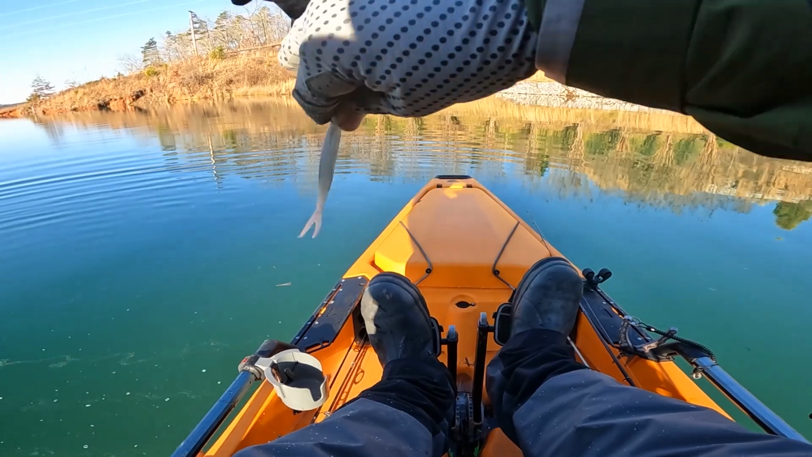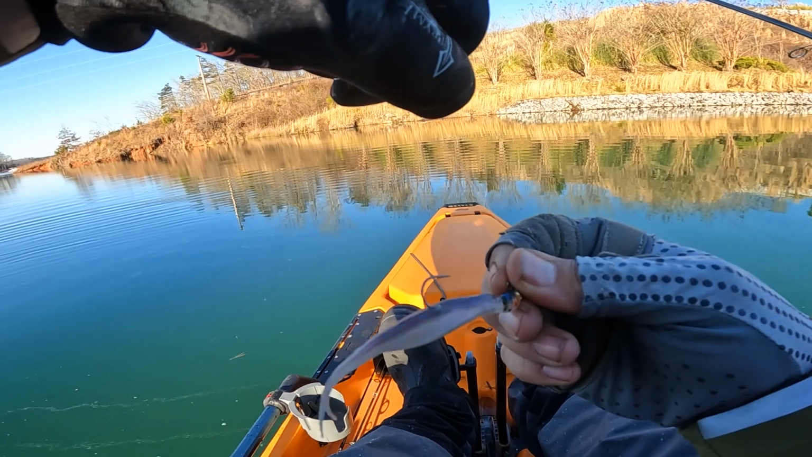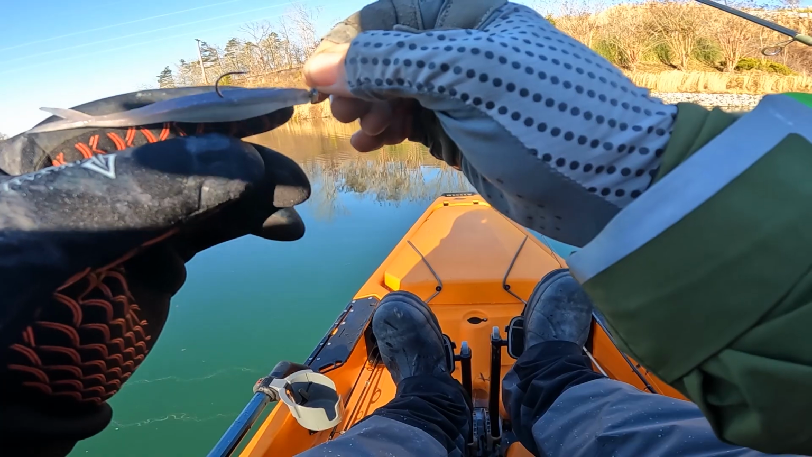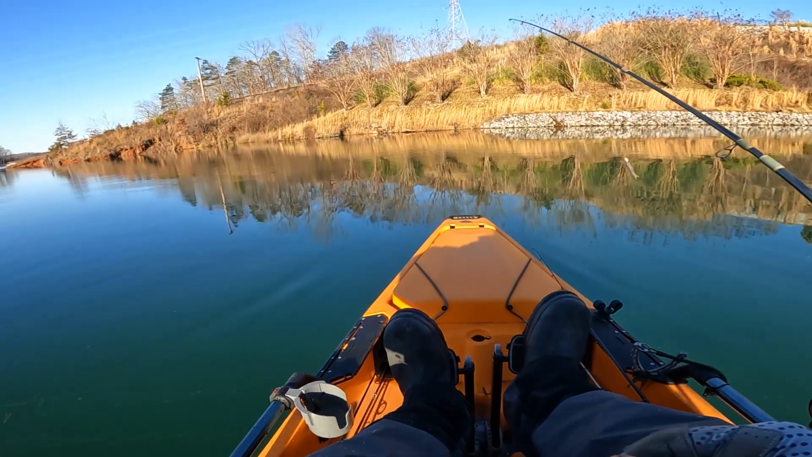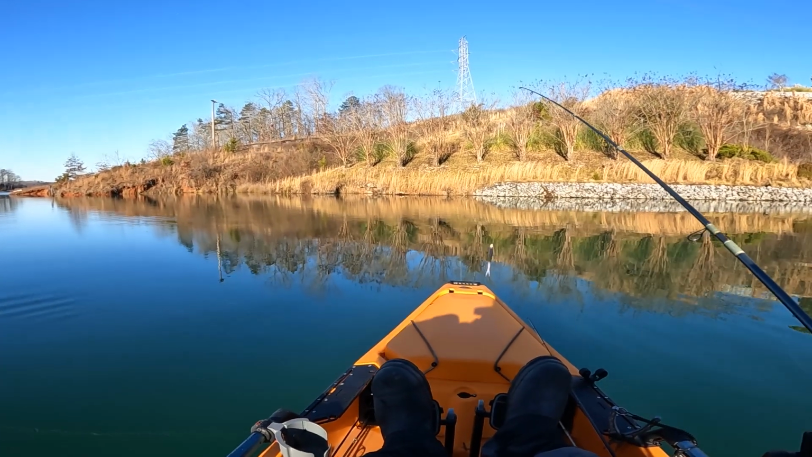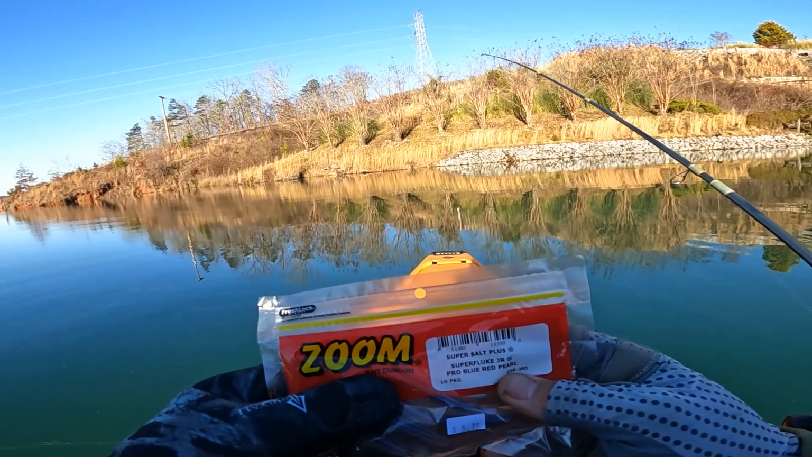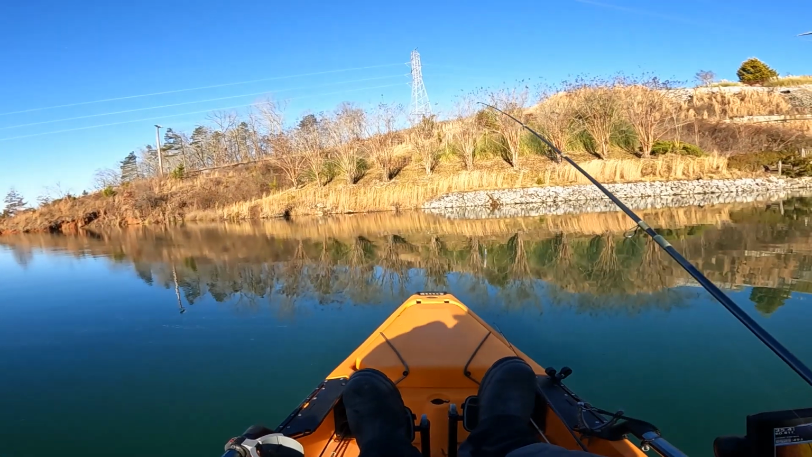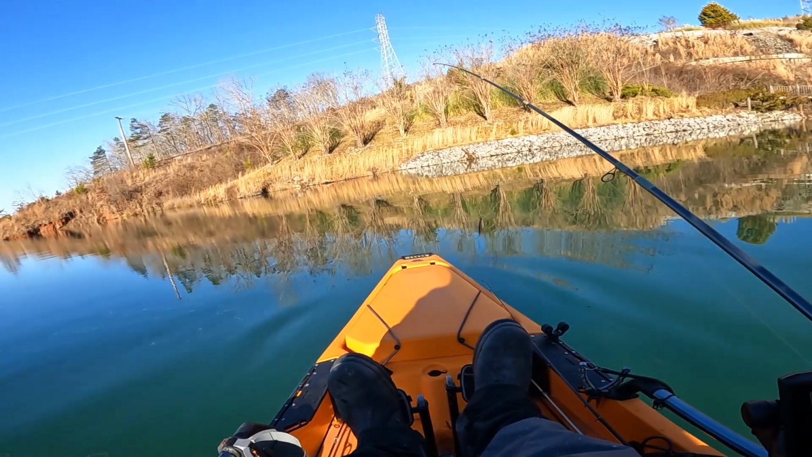What we're using today is just a little 6 cents jig head on a Zoom Super Fluke Junior Pro Blue Red Pearl. Ooh, he tore me up pretty good on that one. We're gonna try to see if we can't get one more, and then let's get our graph marked here.